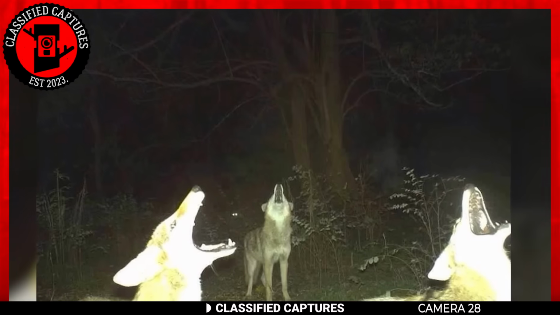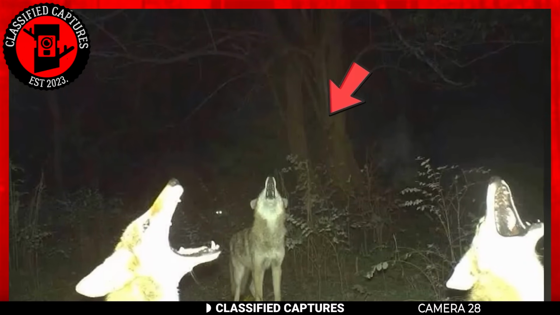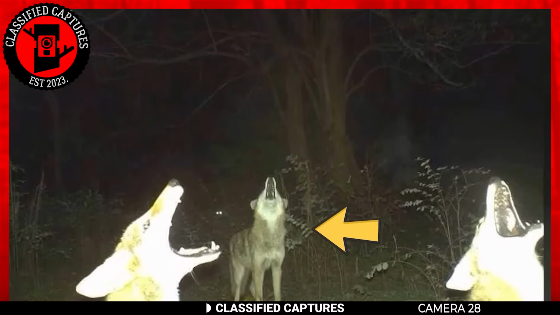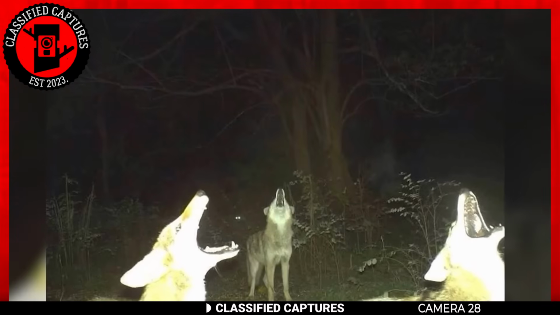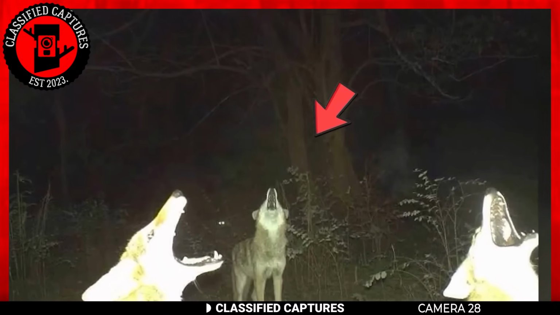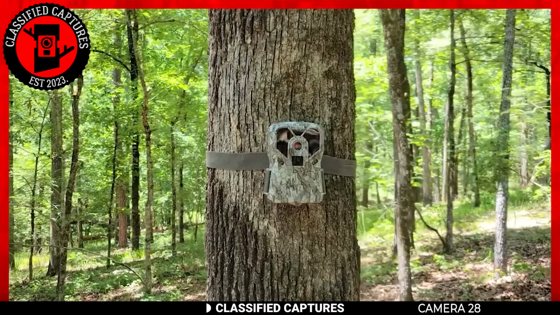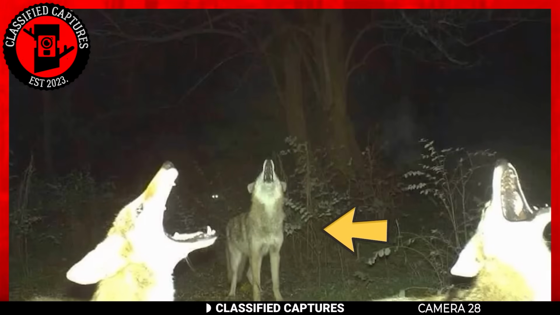In this next picture, folks, we've got a special treat from the heart of the forest. If you love wolves, you will love this. What you're looking at are 3 majestic wolves, each with its head held high, jaws wide open. It's like they're preparing for a grand performance, ready to unleash their haunting howls into the night. Such a rare and beautiful sight, reminding us of the wonders nature has to offer.